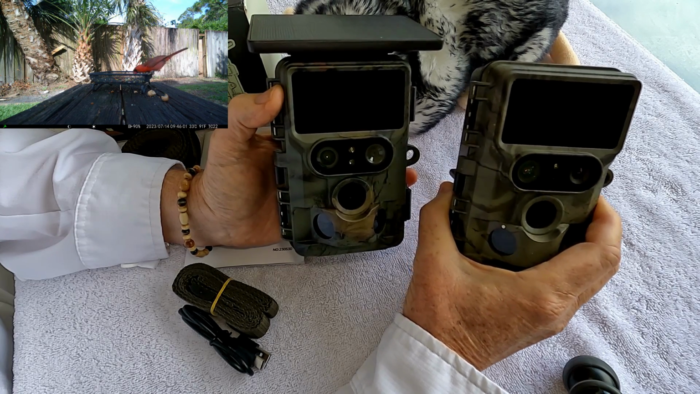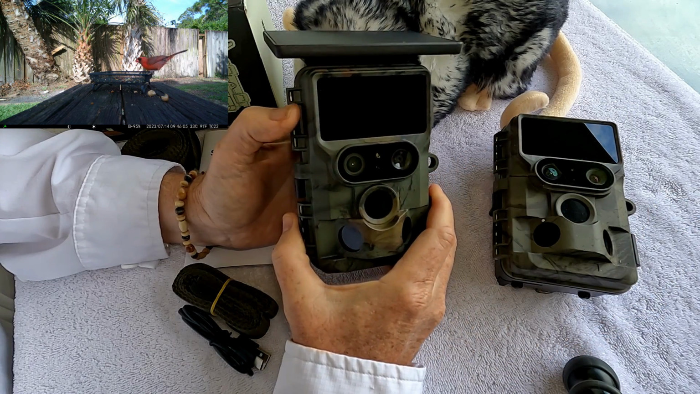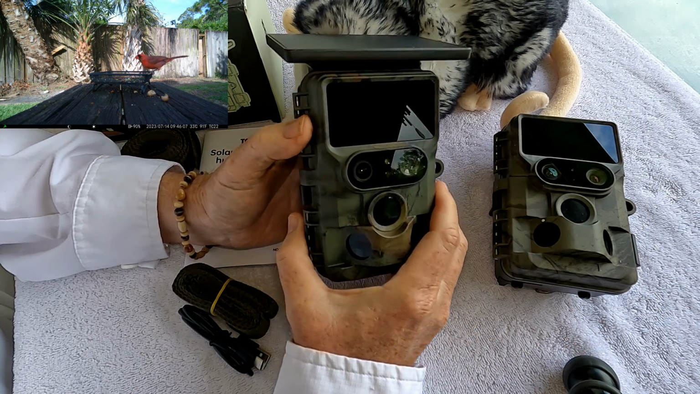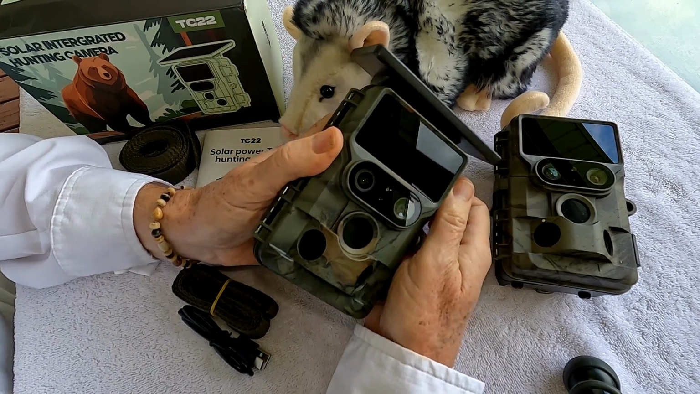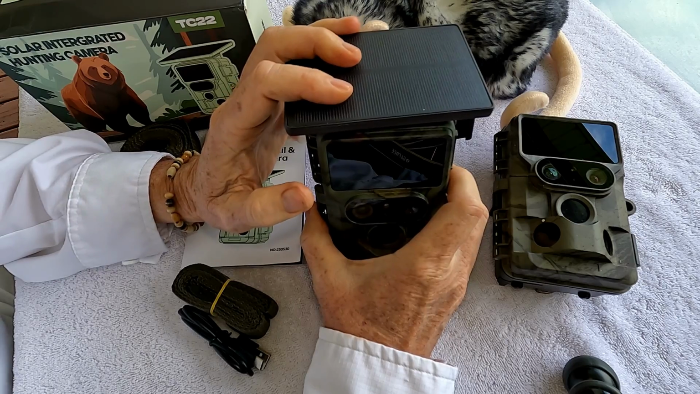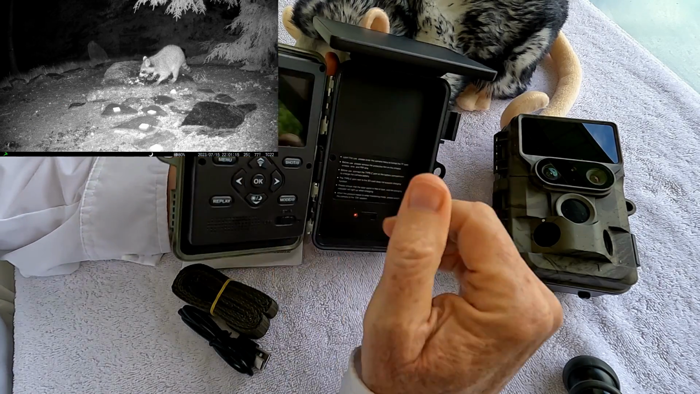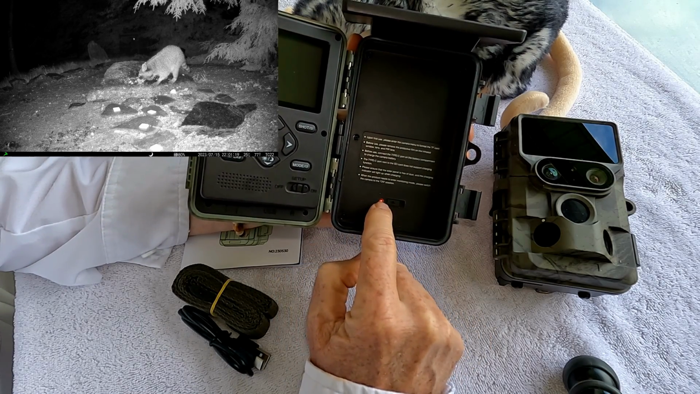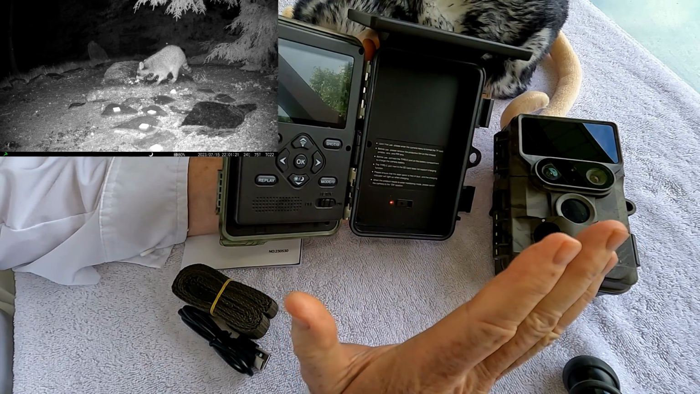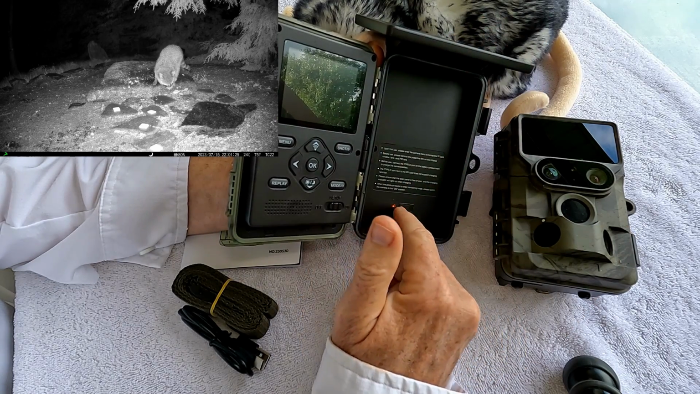The big difference here, of course, is they've taken what is basically the capabilities and features of the TC06 and added integrated solar and an integrated lithium battery. This solar panel on top of the TC22 charges the included lithium battery directly, and you can see there's the charging indication. So there's no AA batteries at all. It's nice to have an integrated solar charger and integrated lithium batteries.